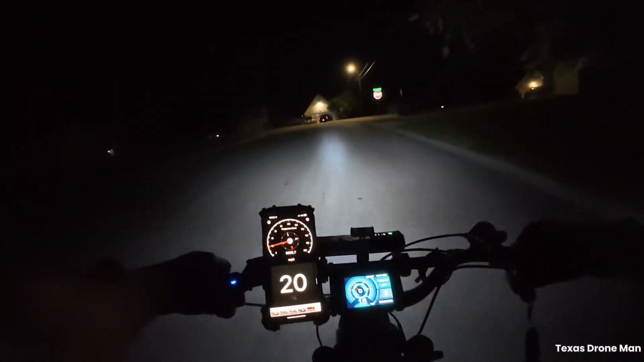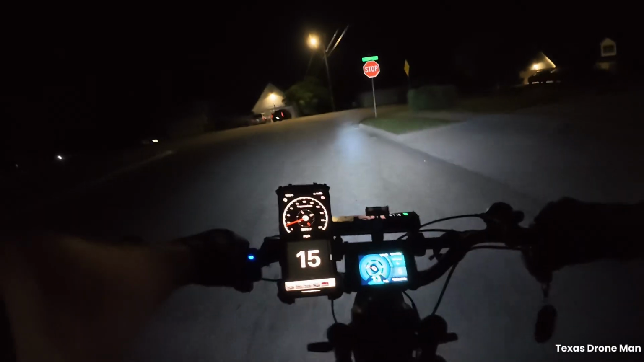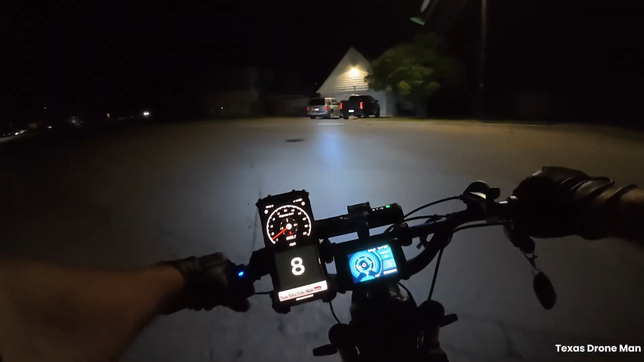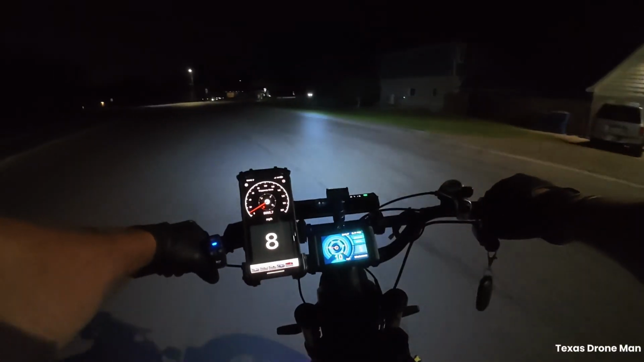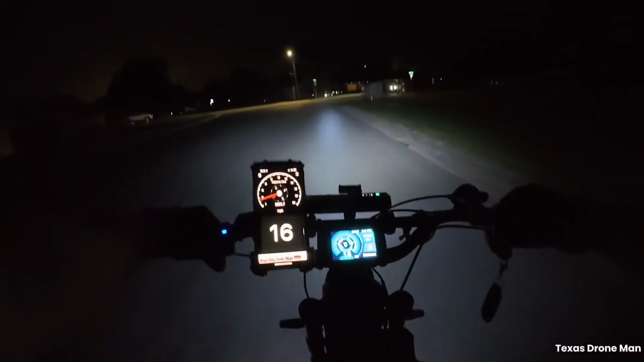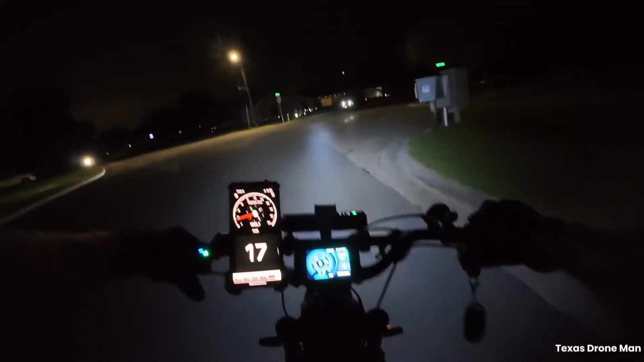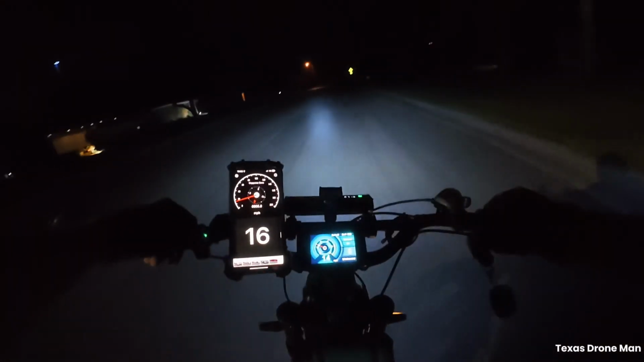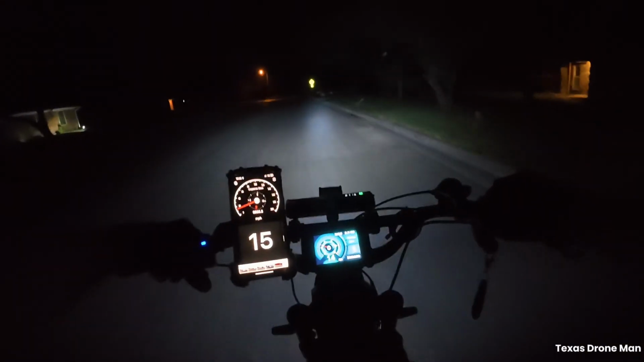Yeah, I took the little red one out. When was that? Last night, I guess. I took the Ridstar out. Yeah, it was last night. I kind of took a little quick spin, but no blinker.